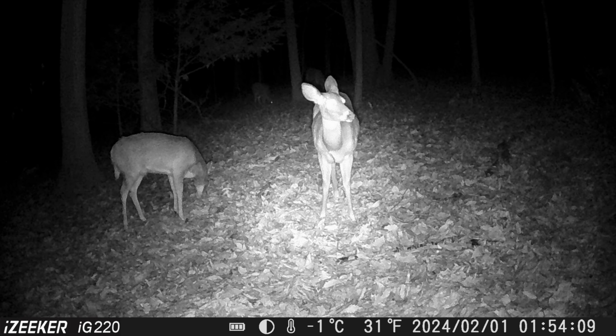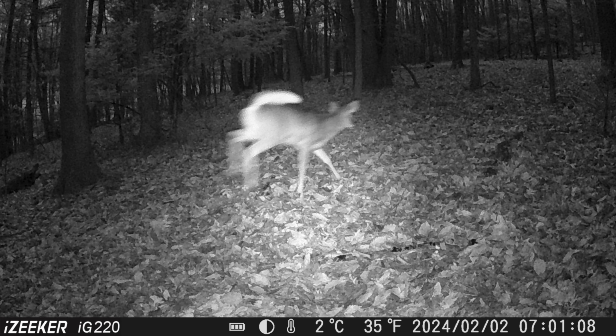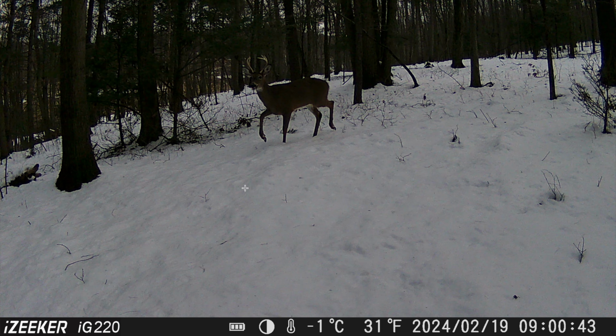So now we're going to get into some of the photos. This is a nighttime photo. You can see that the light's pretty bright, and you can't even see the infrared on these cameras. There's a little spike buck. Deer running. That looks to be a coyote coming through. There's that group of deer that we saw in the video earlier. There's that buck we saw.